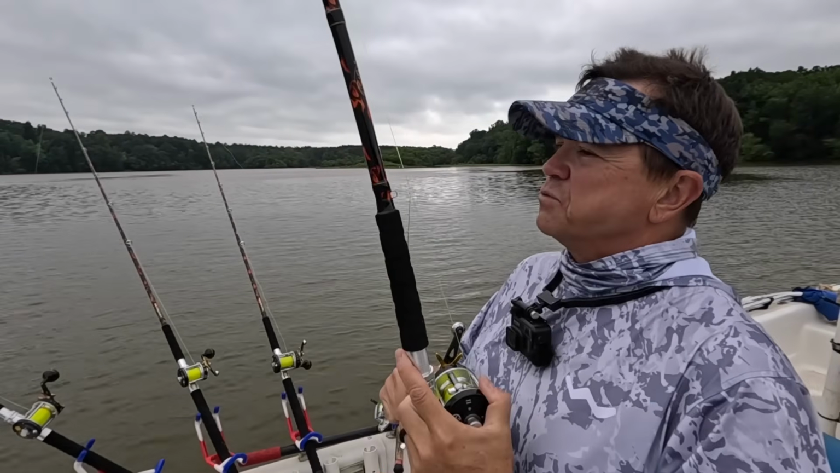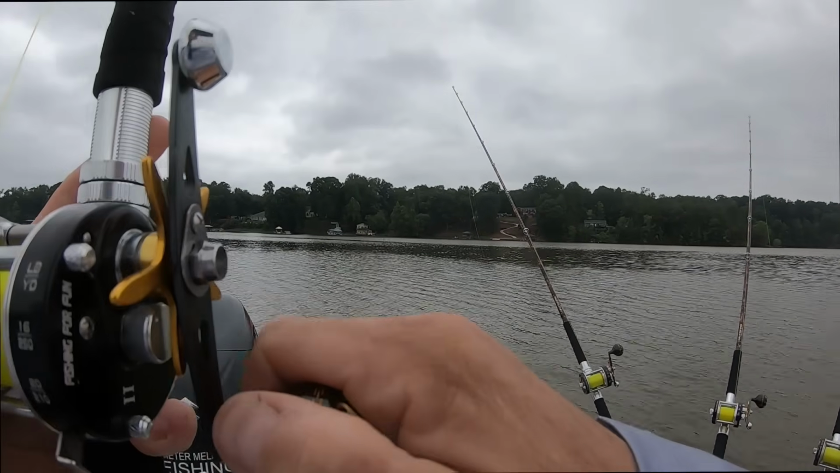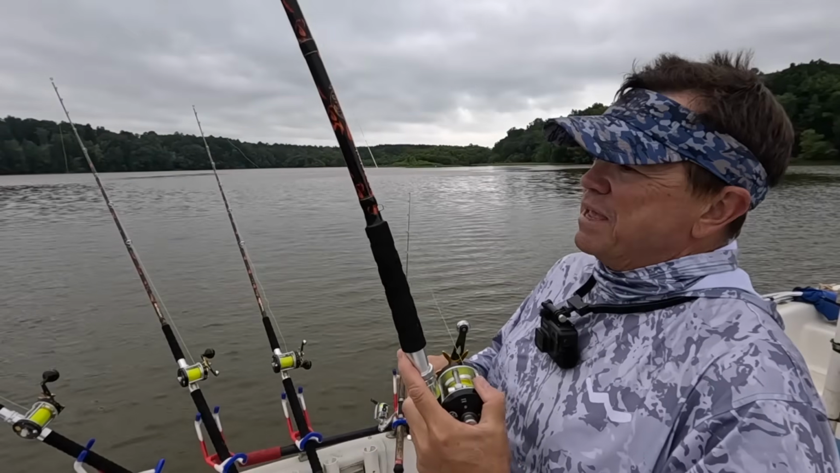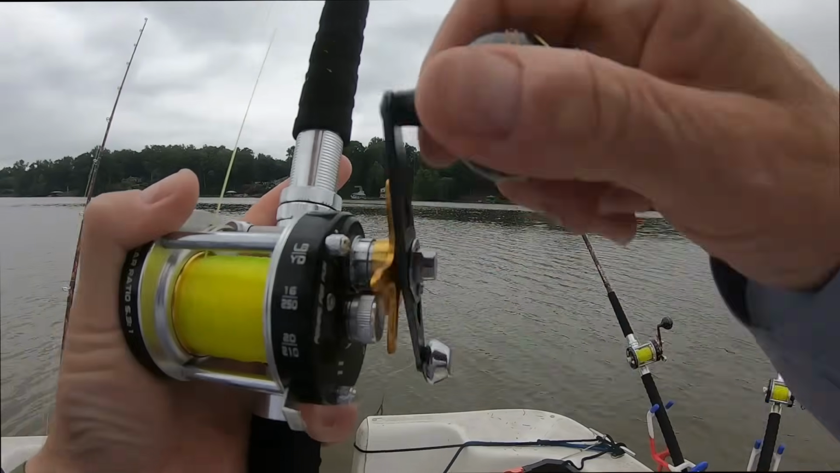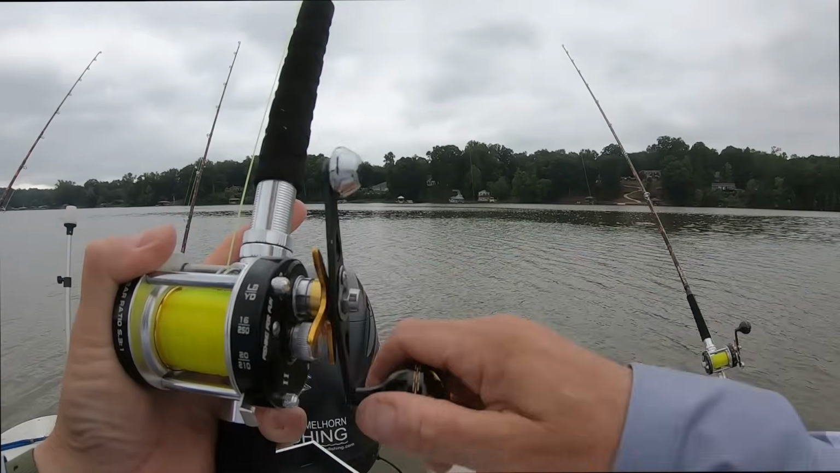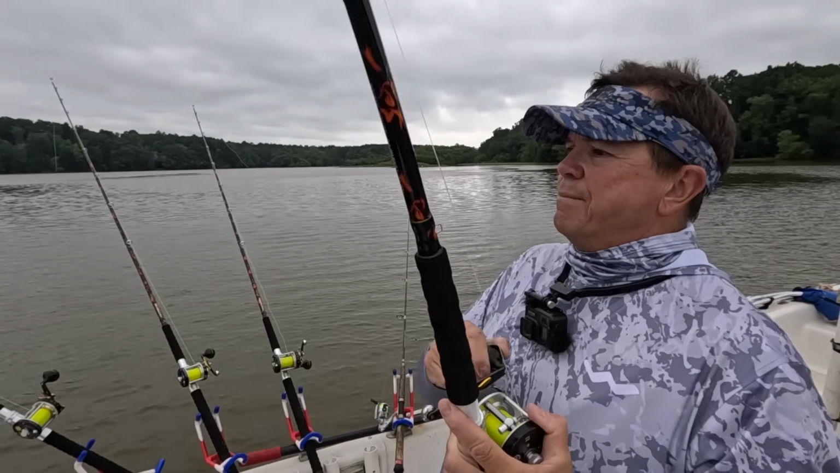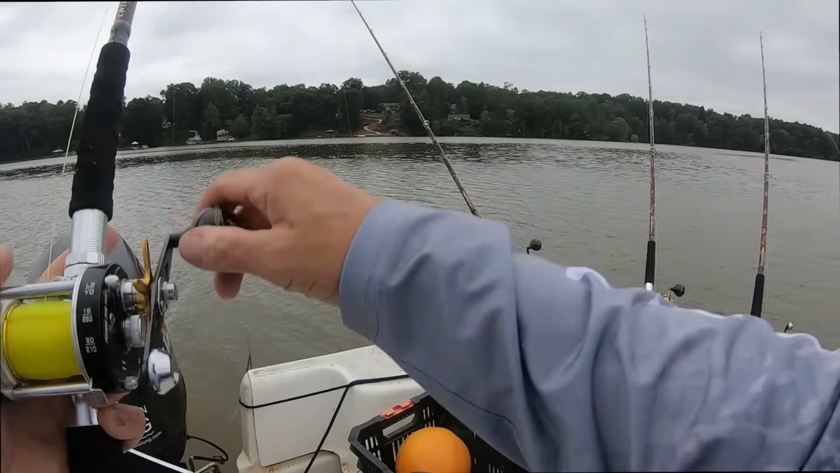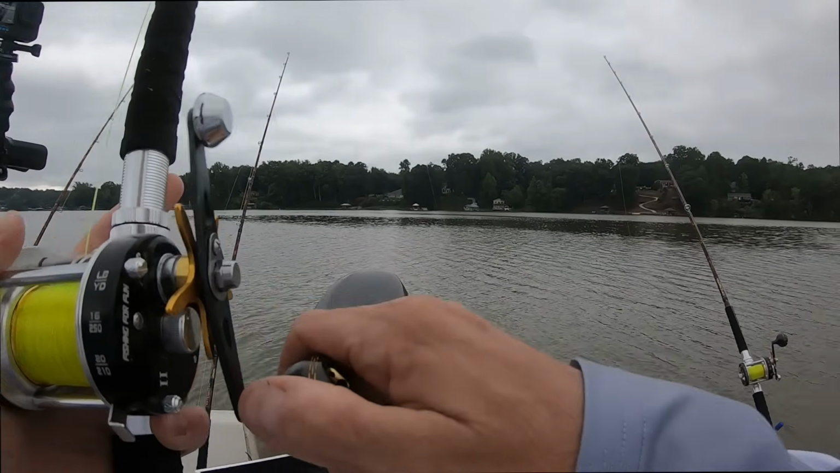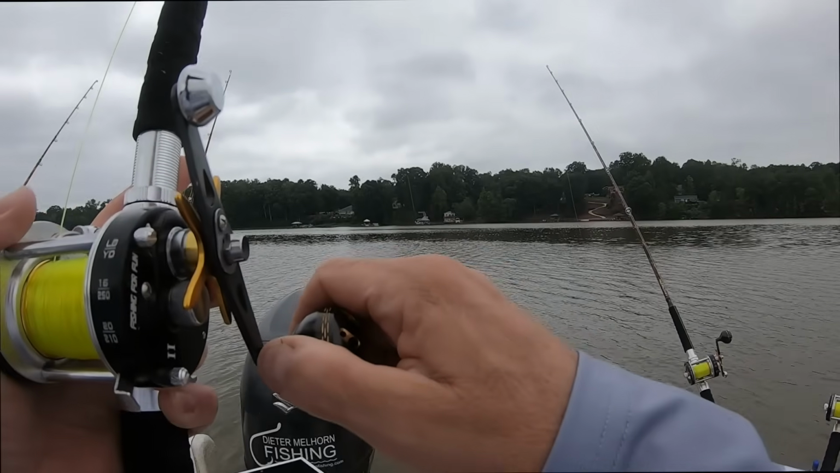I decided to come back here because we've had a lot of rain, and there's a big inflow into the back of this creek where it's relatively shallow, and I thought maybe there'd be some fish in here. It's not as muddy and stained as I thought it would be, to be perfectly honest. I expected this water to be a lot more dingy than it is, and it's really not that bad. I can see mud back up where the creek feeds in, but it's not super bad, relatively speaking, to what it could be. So hopefully we stay buttoned up.